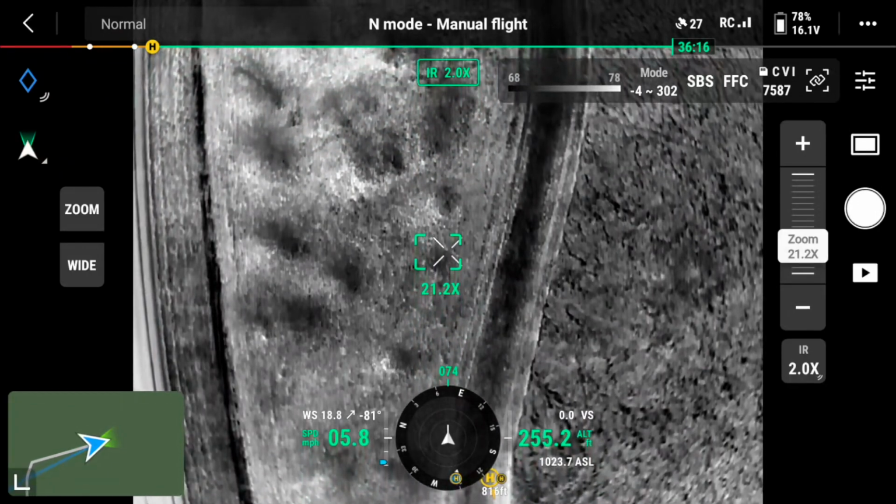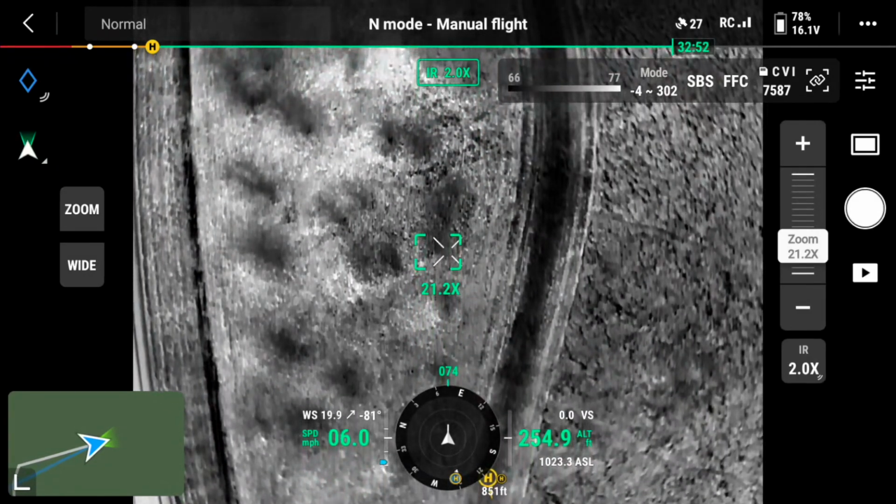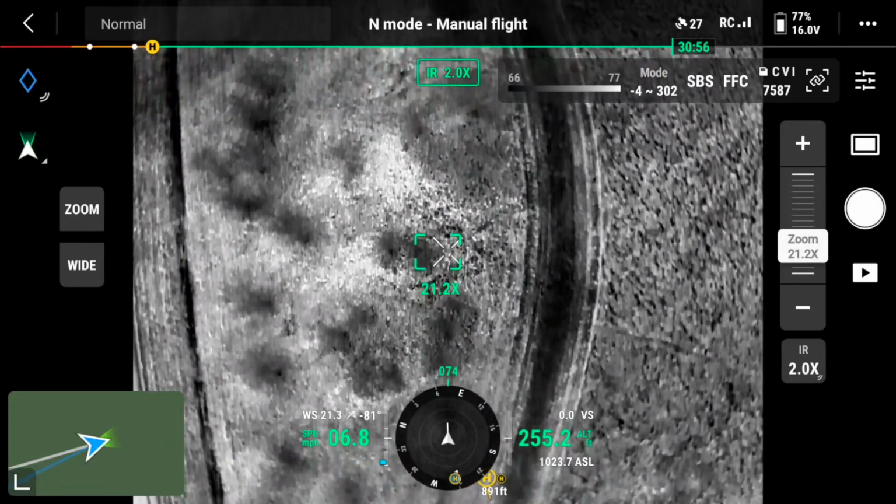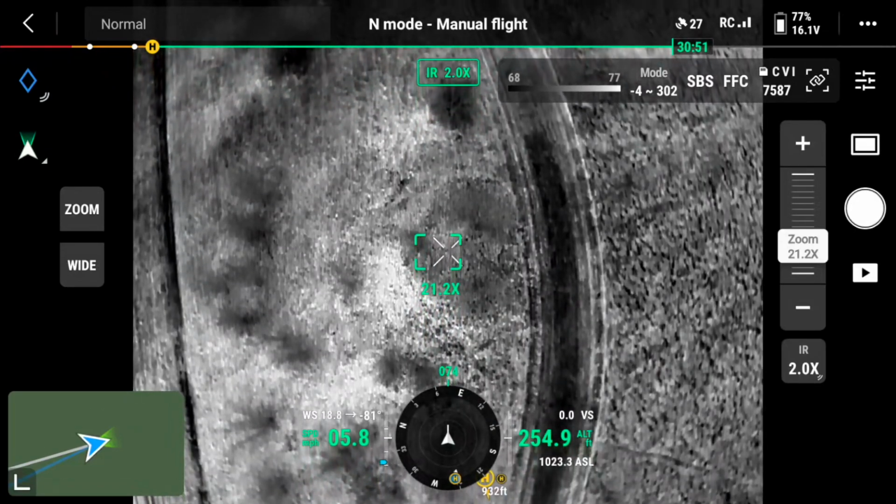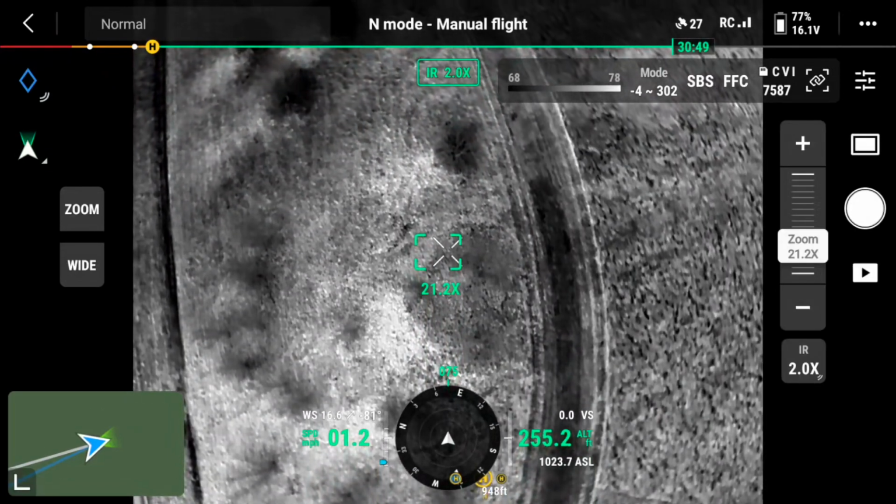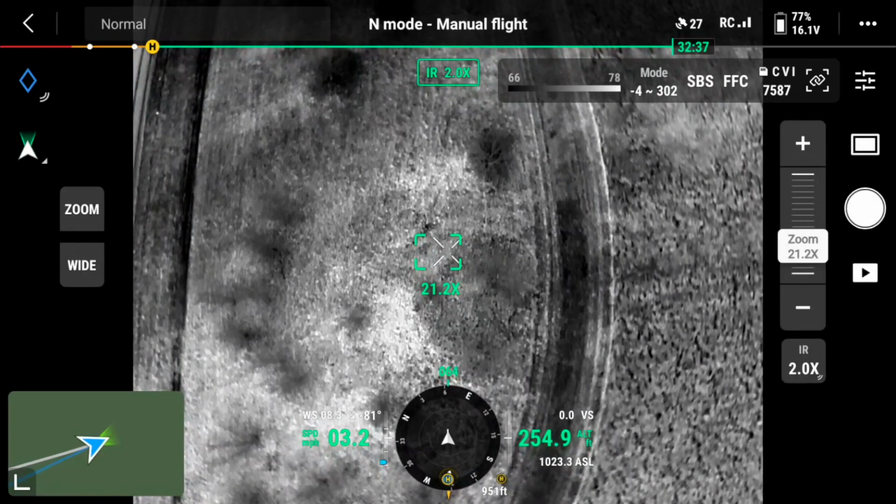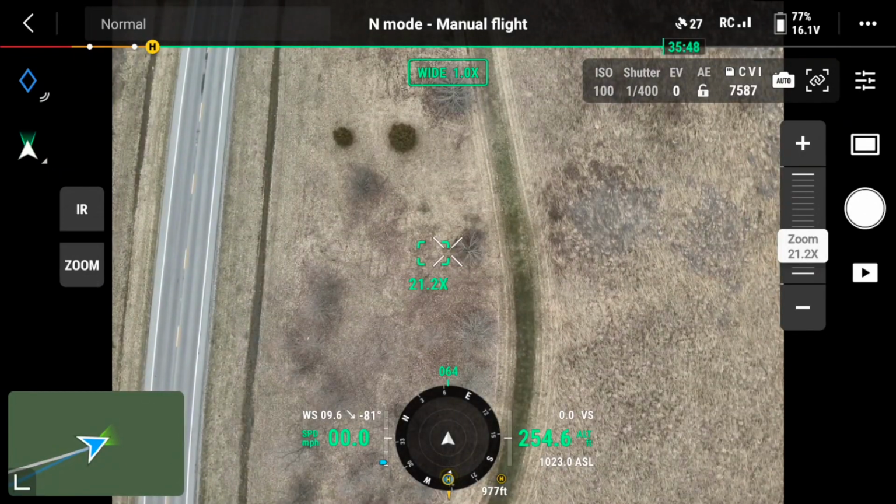I'm going to come up to this group of cedars here, and generally deer are attracted to cedars or get a lot of use out of them. They block the wind. They're a good place to have a bed beneath them. And I saw a warmer area than the surroundings, and it's coming up here. You'll see it now. It entered the screen.